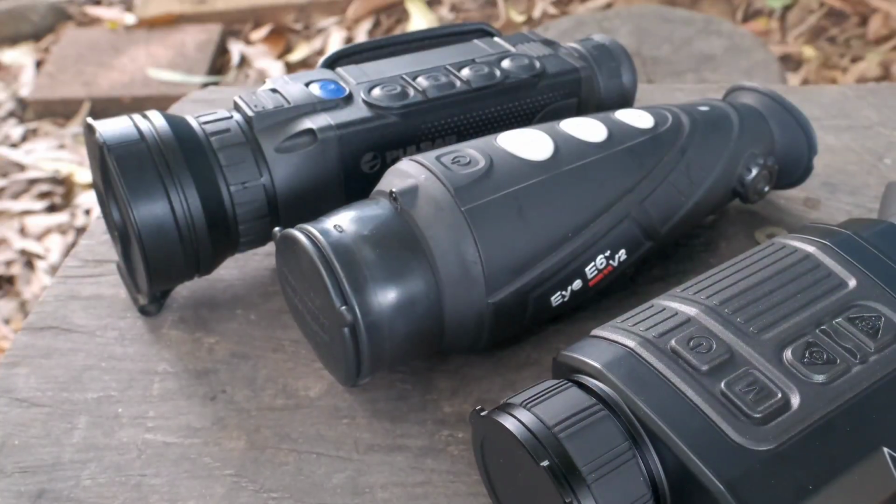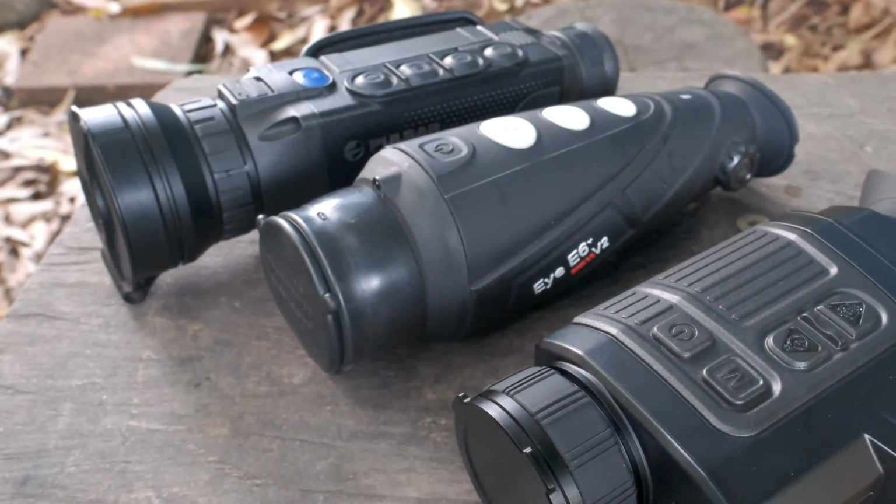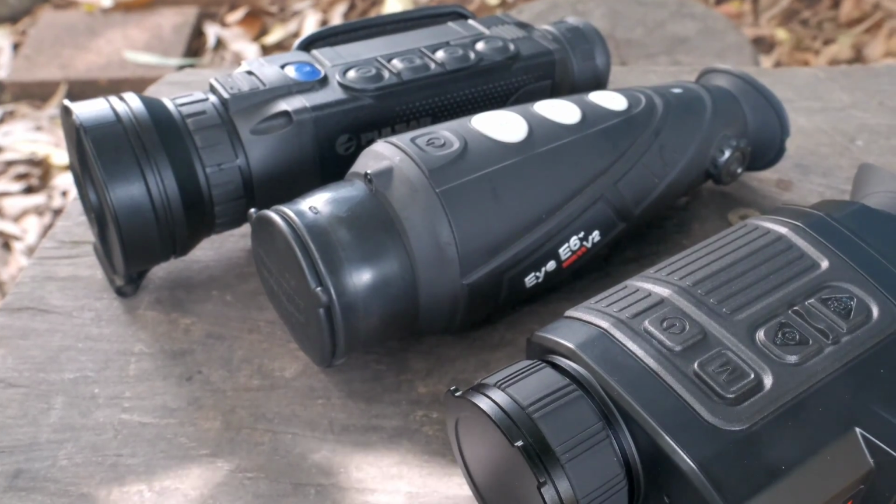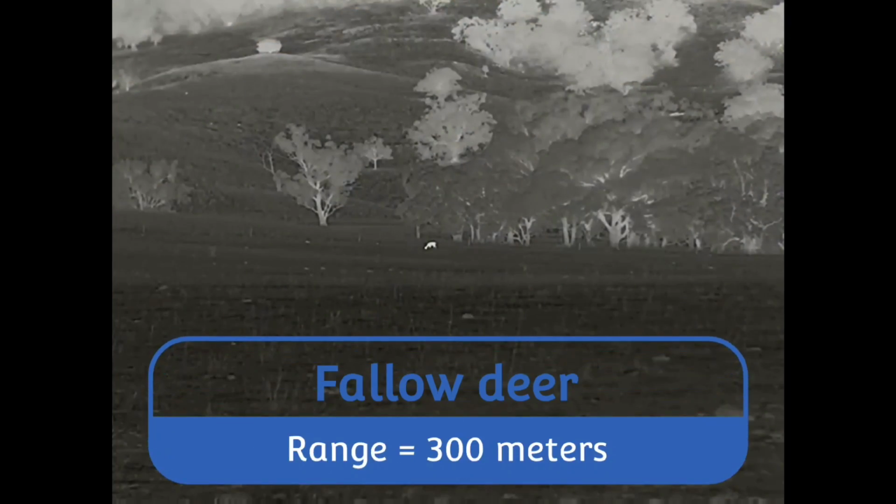Image, what's my take on that? One of the most common questions I get asked is it worth saving up a little bit more or upgrading to a 640 resolution device in your thermal scanner? Just my opinion, a big firm yes. Will a 384 resolution thermal get the job done? Probably, but depending on the device. But with a 640, generally you'll get more image detail, better detection range, and a lower base magnification.